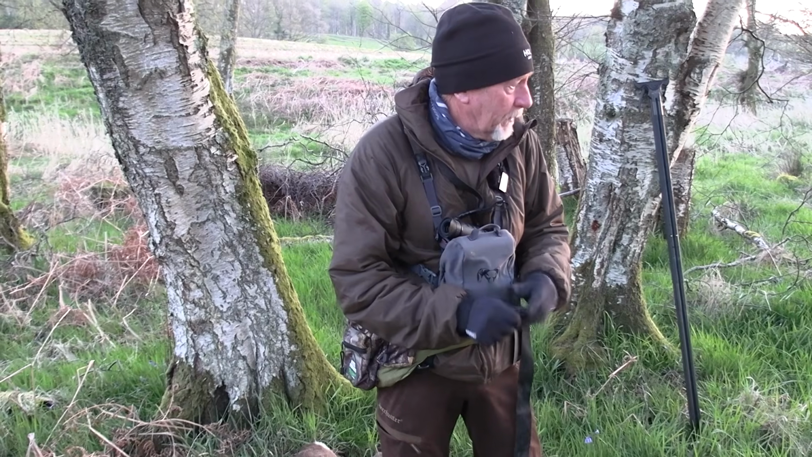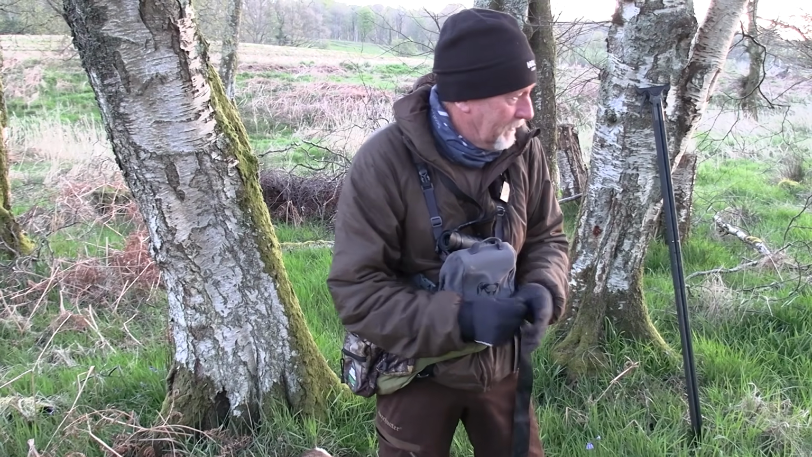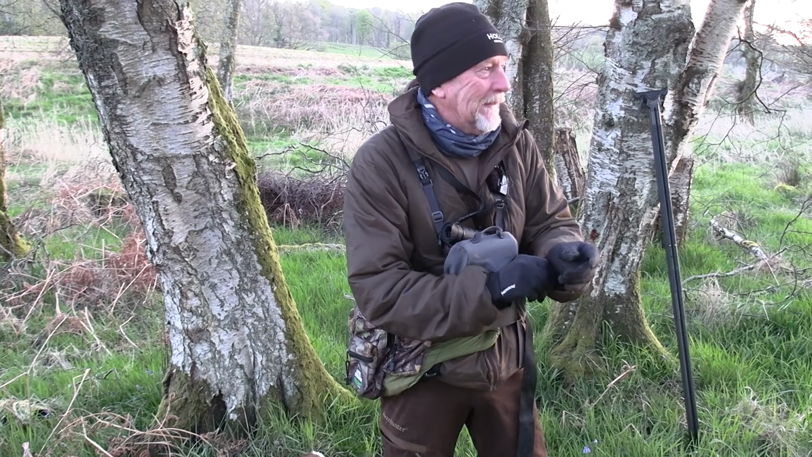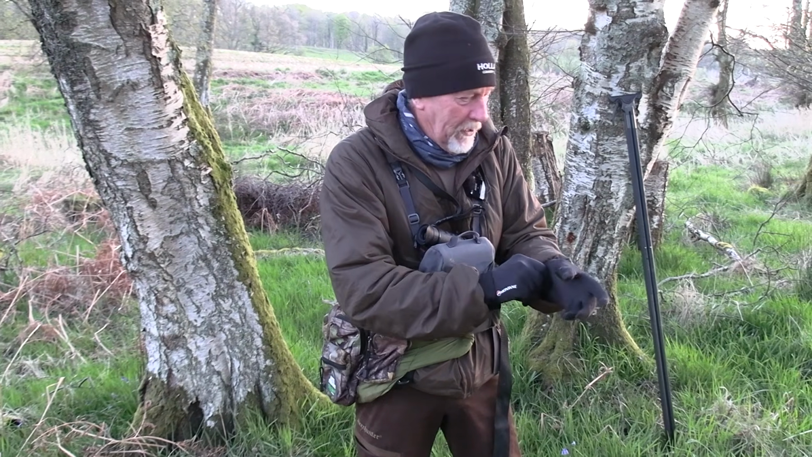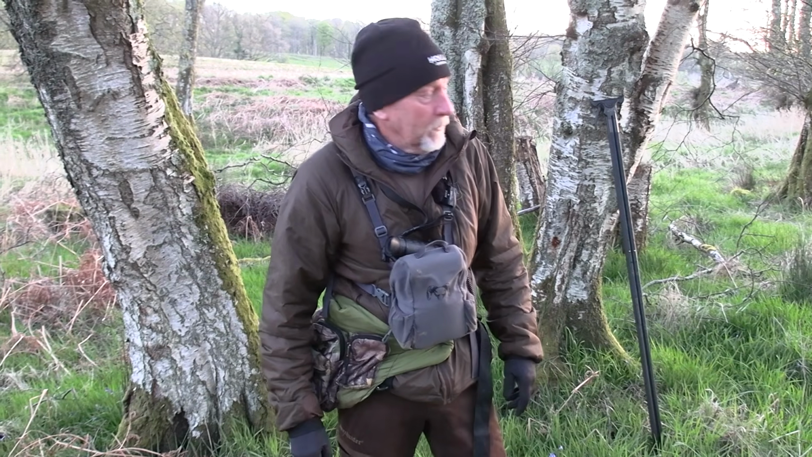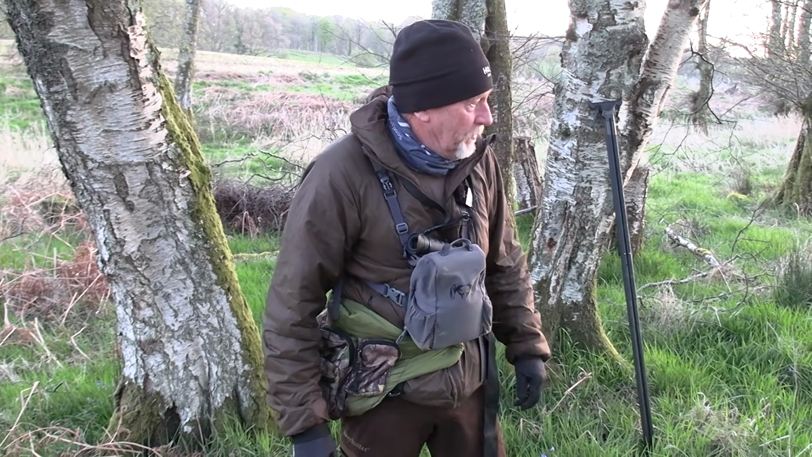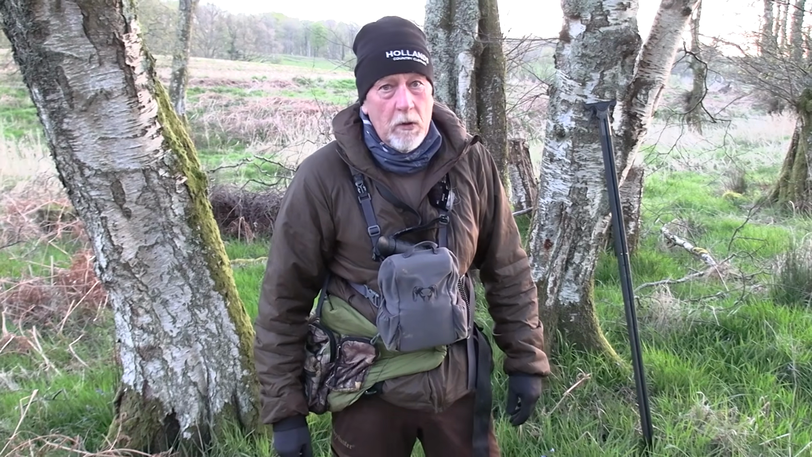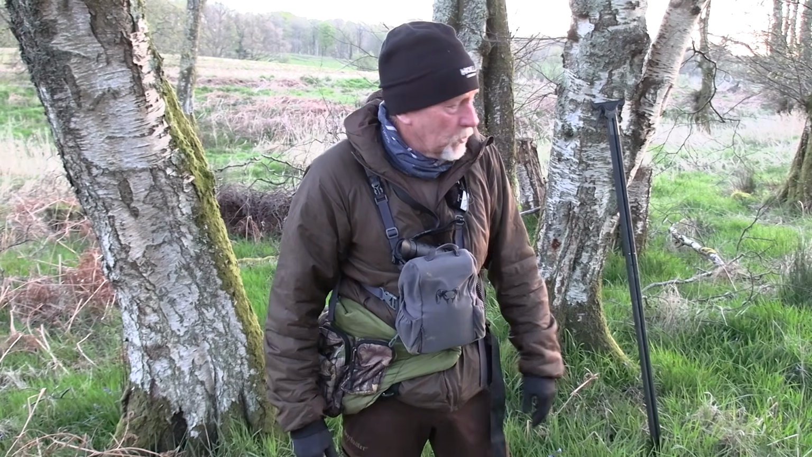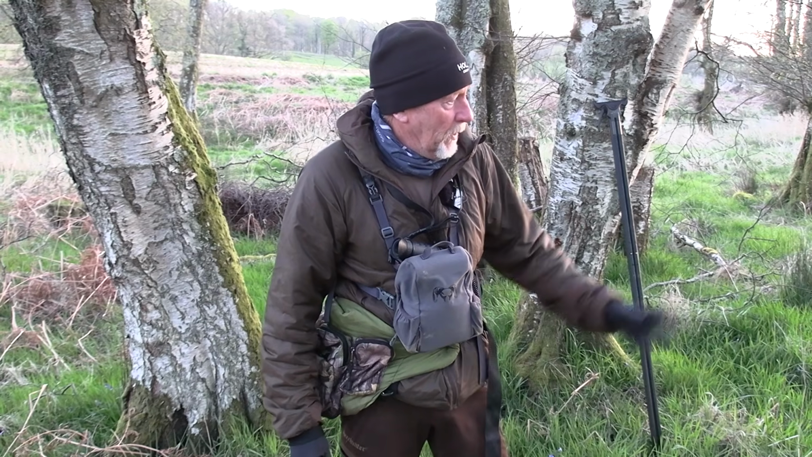I mean, that's the first time I've used the scope after Rab set it up on the range. Did a reasonable job, I've got to say. Fair job, he's learning. And I did check it before I brought it out, as we should do. Lovely scope, super easy to use, like all the Nocpix products. I'm not going into technical spec, it's all available to you, but the sensors on that are absolutely superb.